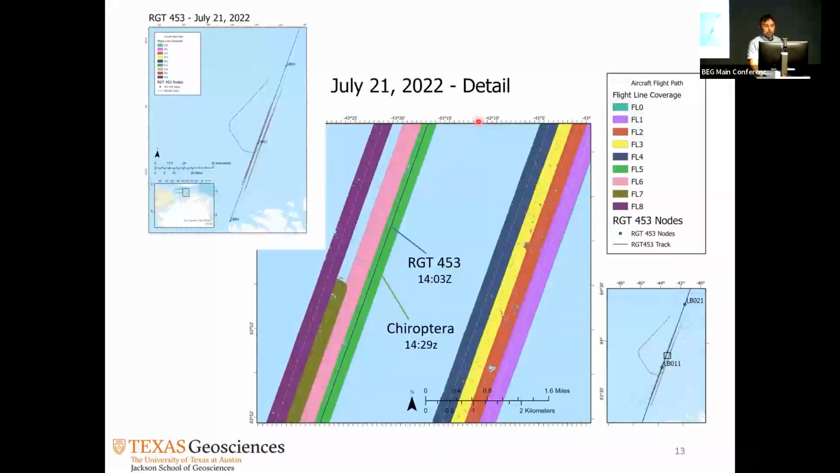So this is July 21st, where this is the most data we had. And this is also very nice data because most of these are flight lines. These are swaths. We call them swaths, and they are nicely overlapping with each other. So we do this as a general practice also when we are flying here on the coast or somewhere else.